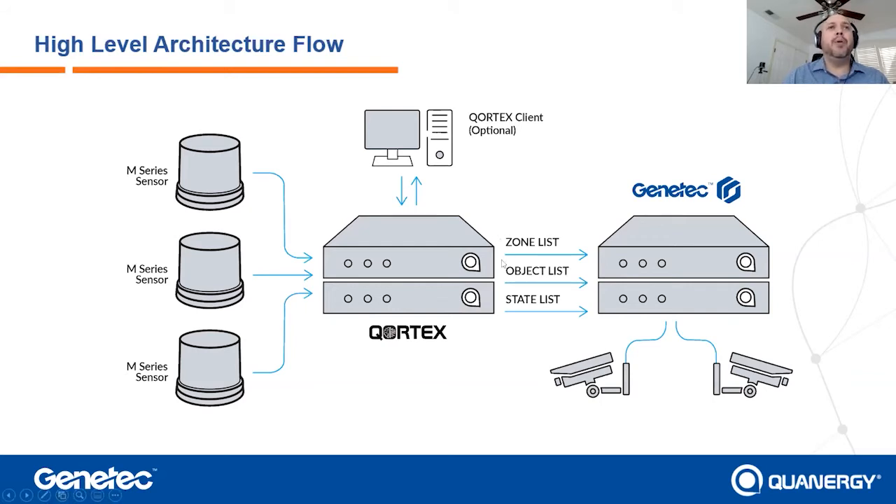From there, we then push the zone list, object list, and state list, which is basically the metadata that's captured from our sensors directly into Genetec via 3 different plugins. Today, we'll be talking about RSA. The RSA plugin gets the object list, the zone list, and the state list to be able to create the event to action notifications that you're commonly used to inside Security Center.